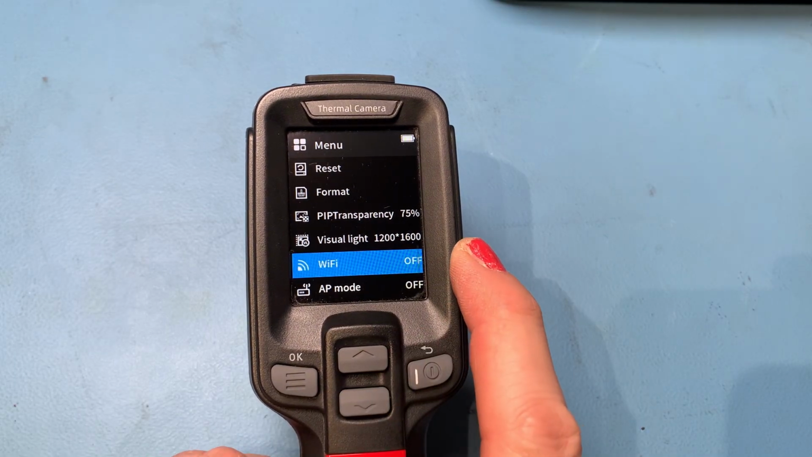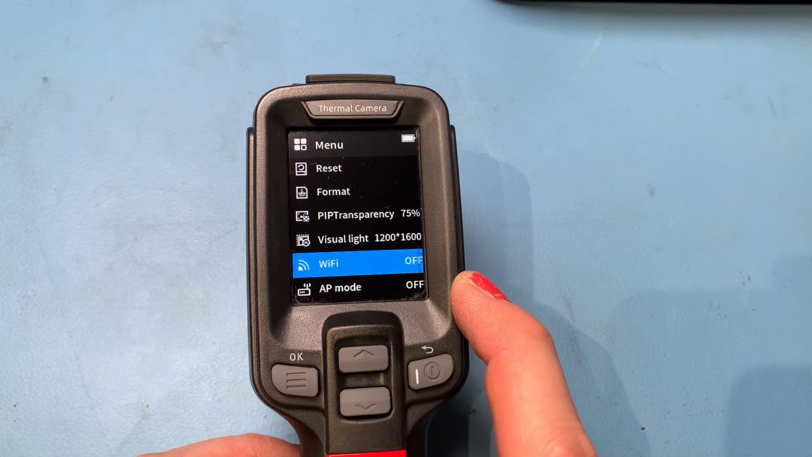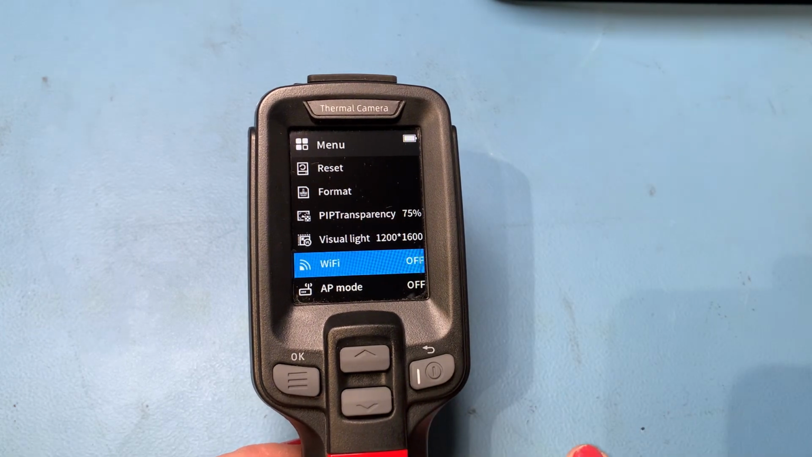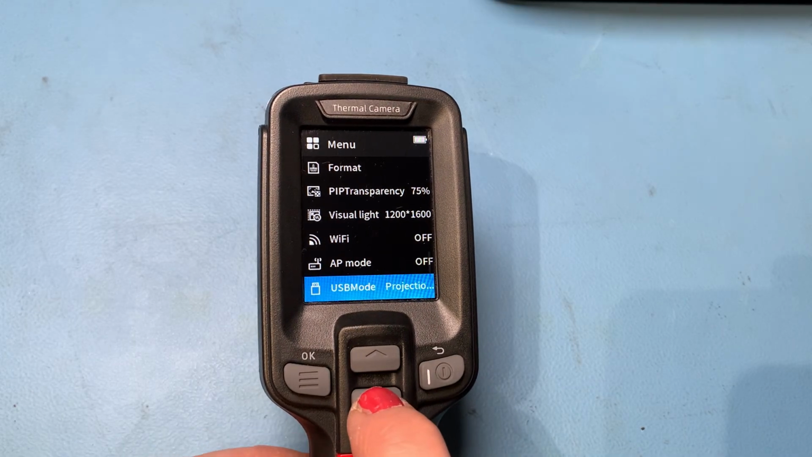We've got Wi-Fi on here and we've got AP modes, which is access point. So you can set an access point and join the access point with your phone, which pairs your phone to this so you can get the live images. We'll take a look at that in a little bit because that is pretty cool.